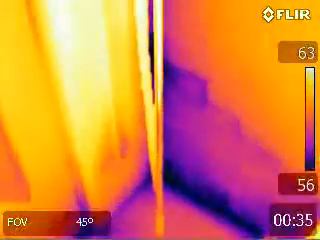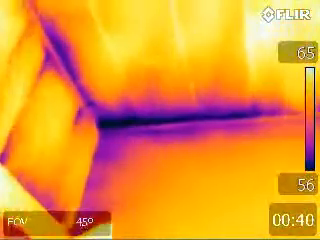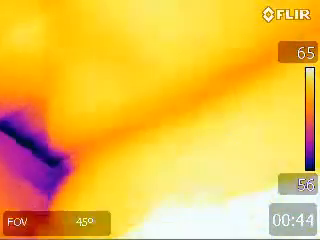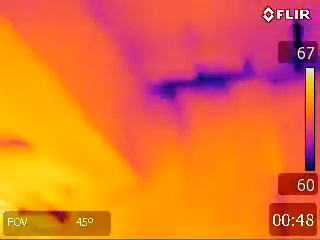Typically, cold air comes in during the wintertime. Cold air comes in from the lower parts of the home, and the conditioned air escapes through the higher parts in the home around the ceilings.